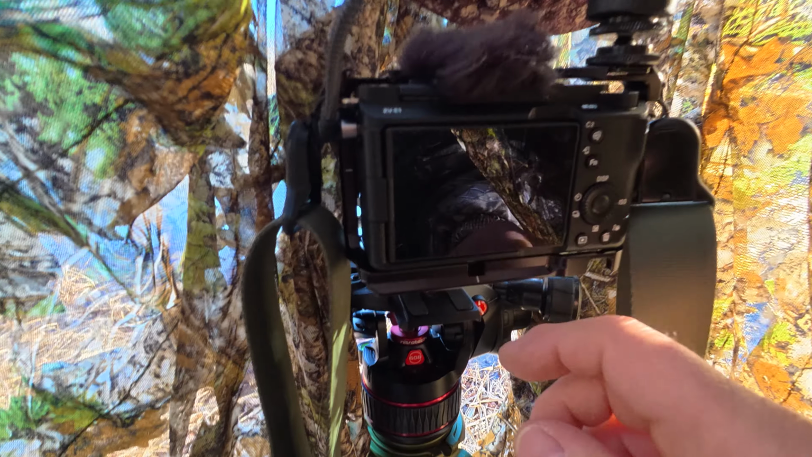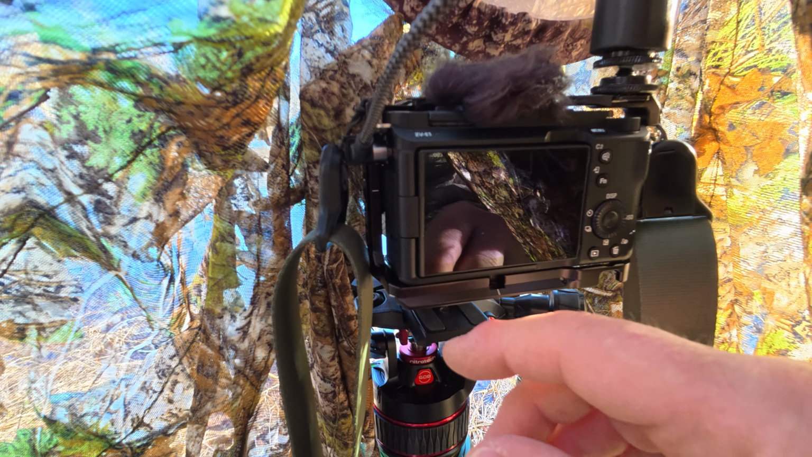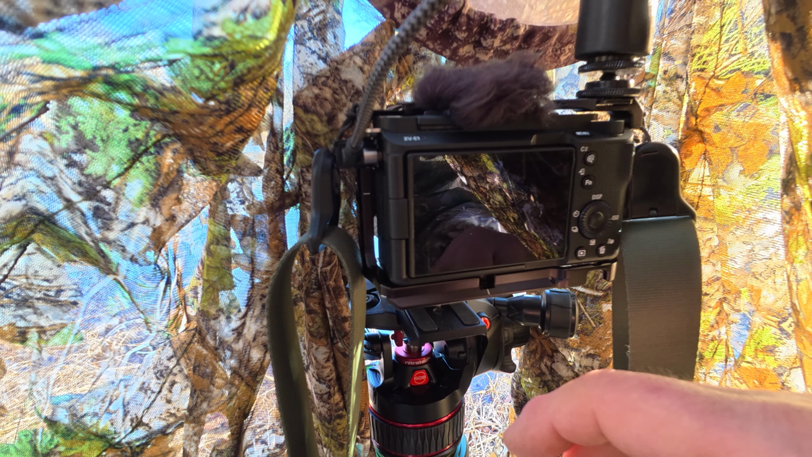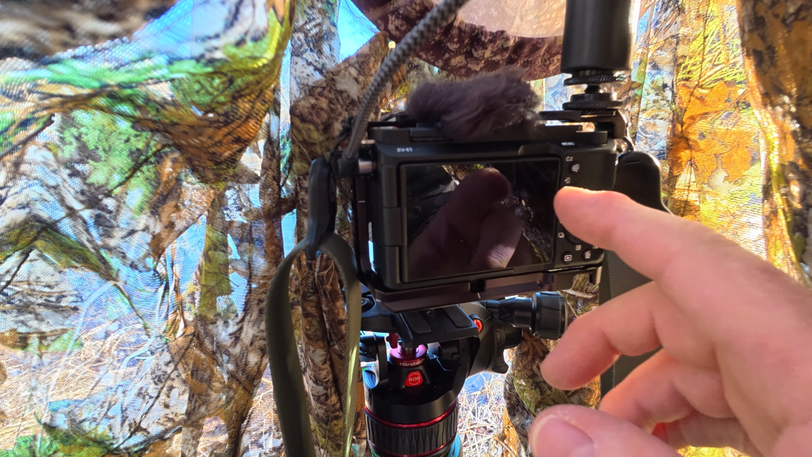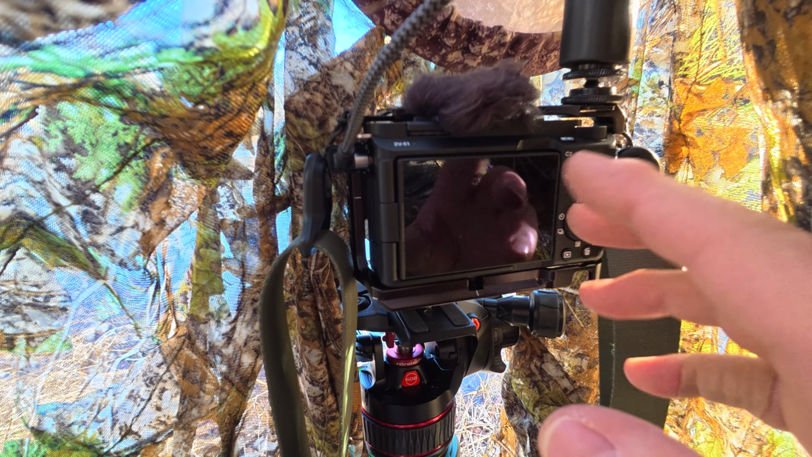This is my new camera. I have it solely for the reason for dark hours. And it's the Sony ZV-E1, and the reason why I have it is it has the low light sensor of the Sony A7S in there. It's a 12 megapixel specifically for low light, and that's all I'm using it for.